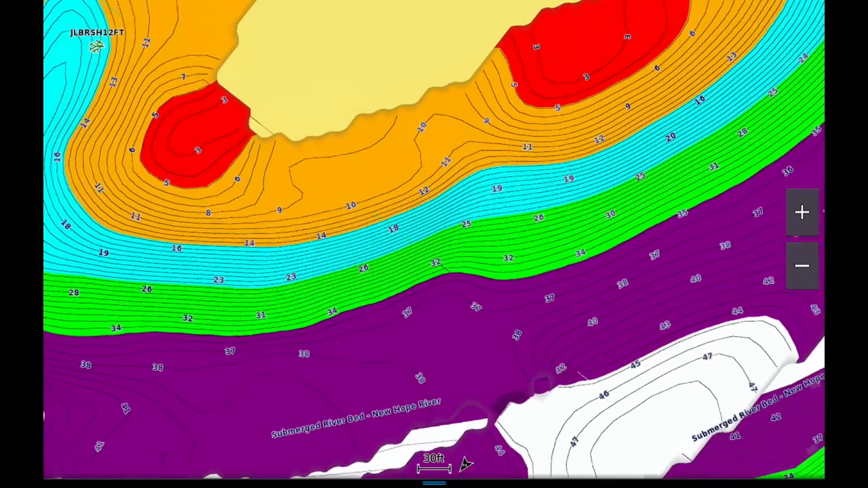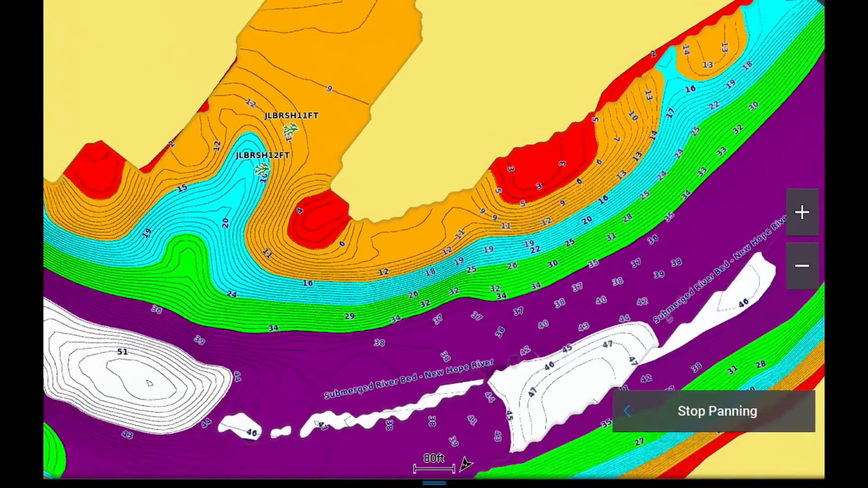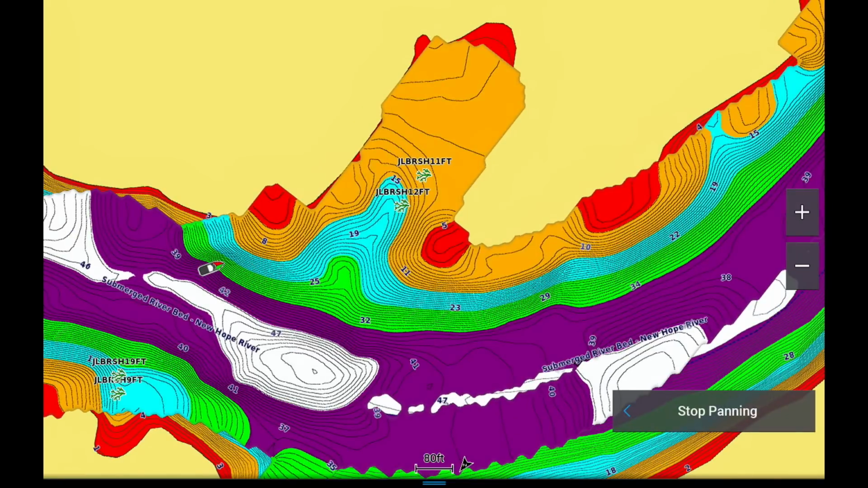But when you're looking at a body of water and trying to figure out the best place to search, great places to look are those points where the creek arms or coves cut back, and those deep drop-off ledges. Points like this right here.